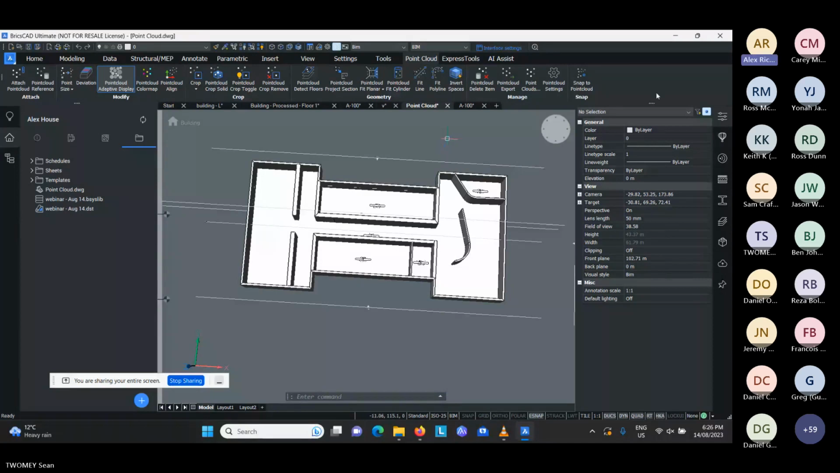Yeah. I think I did the BricsCAD learning modules and started doing some basic objects. Like it wasn't too hard, but yeah, I guess having it automated would be great.